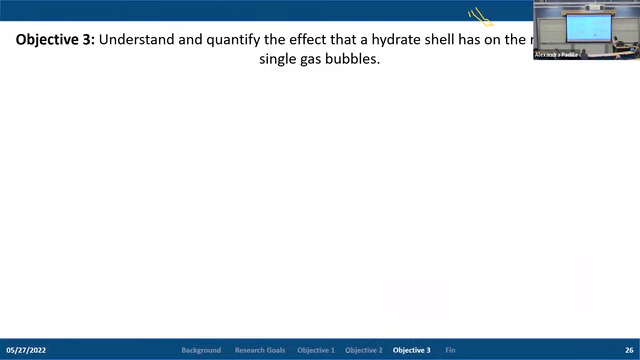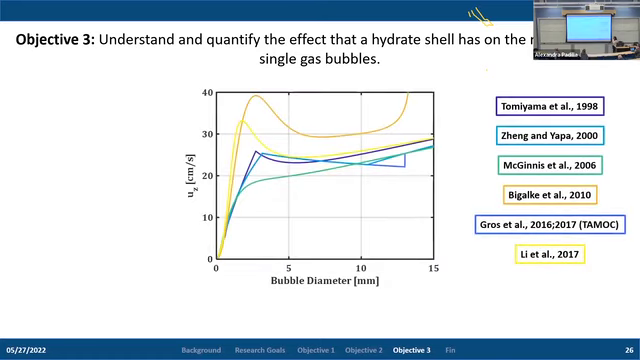techniques. Moving on to the last objective, it's focused on understanding and quantifying the effect that hydrate shell has on the rise velocity of single gas bubbles. And similar to what we did for objective 2, we're going to compare rise velocity estimates of hydrate coated and non-hydrate coated gas bubbles to existing rise velocity parameterizations that exist in literature. In particular, these rise velocity parameterizations are some of the ones that are used in dissolution models that track the fate and transport of methane in the ocean.